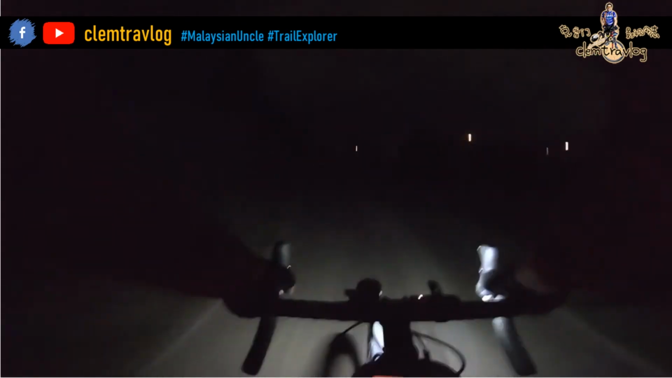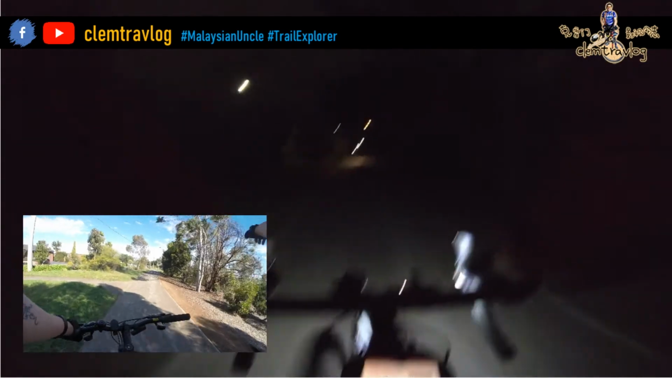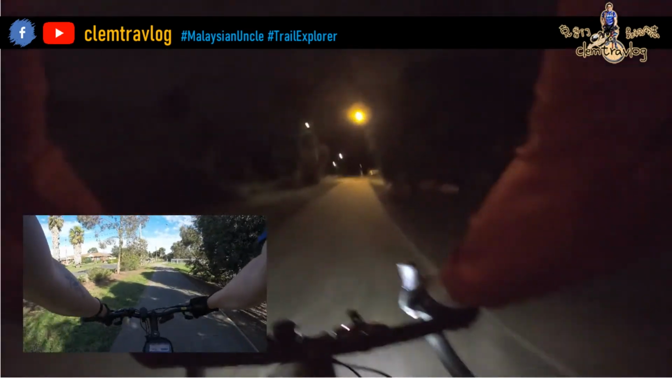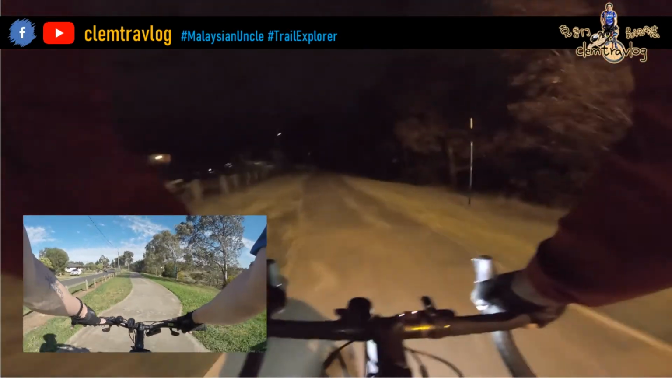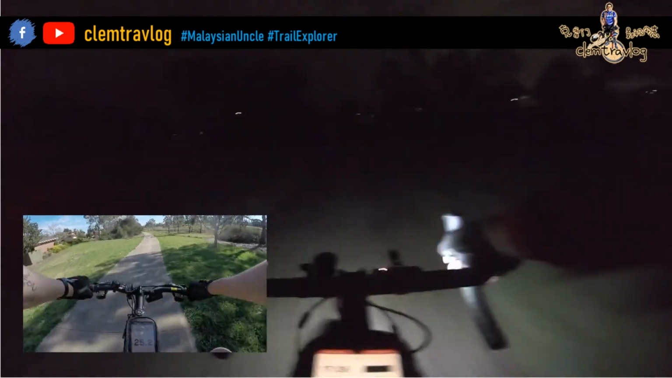So I'm approaching the bridge for Truckanina and Hopper's Crossing at the front. That's me nearly reached the end of SkeletonFed. Yeah, that's the bridge. Should be approaching Sayers Drain soon. I remember this curve.